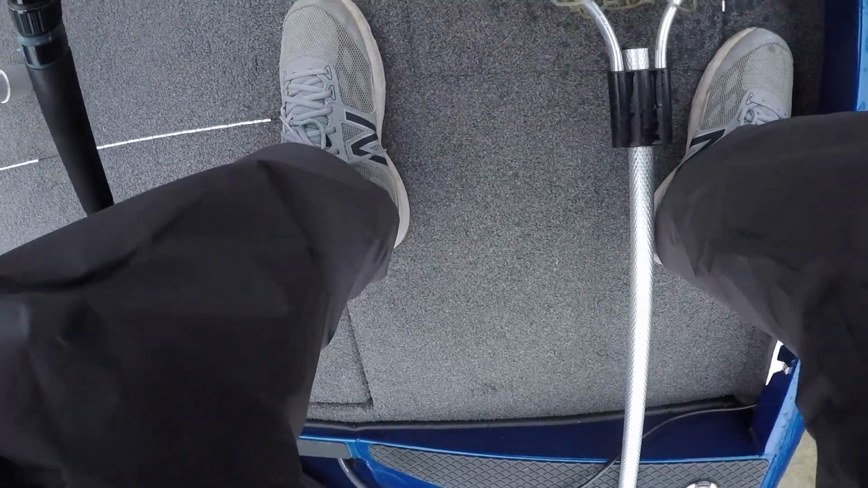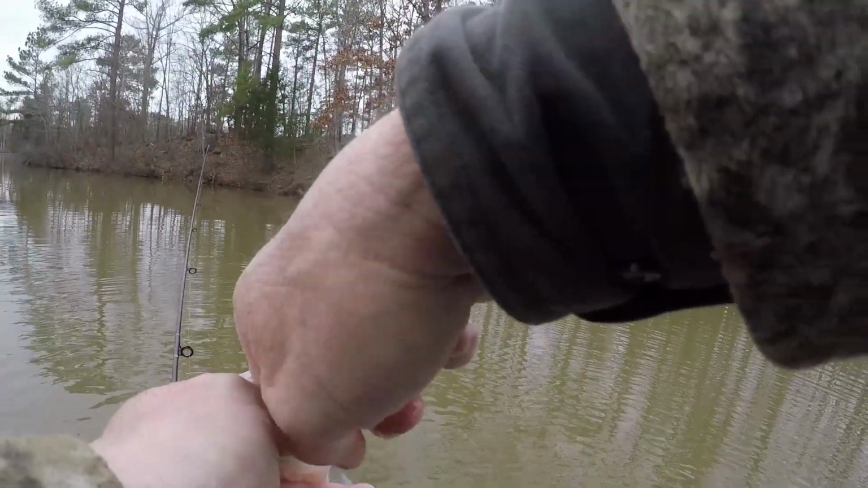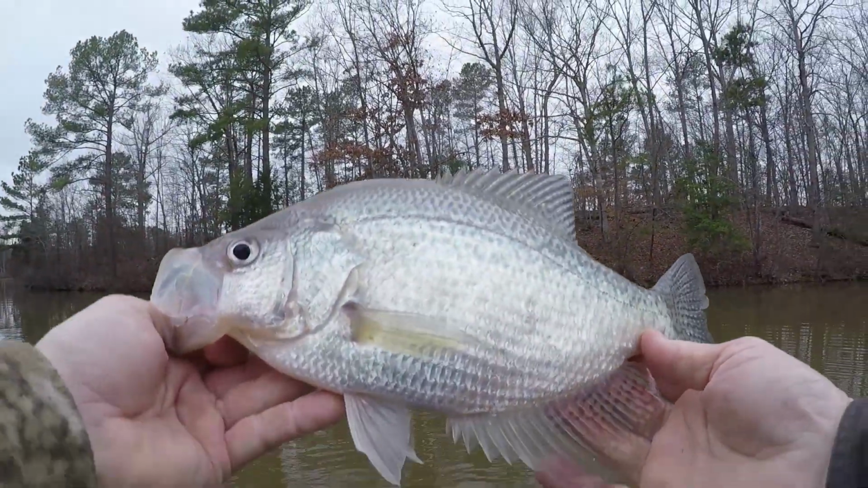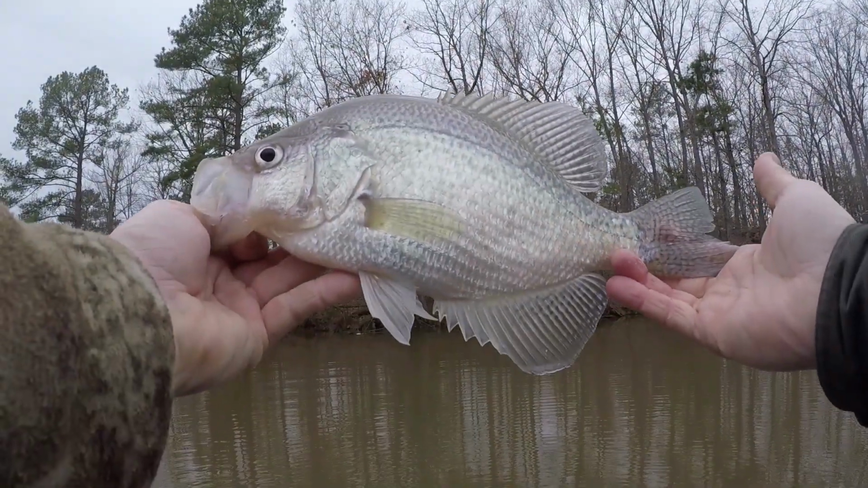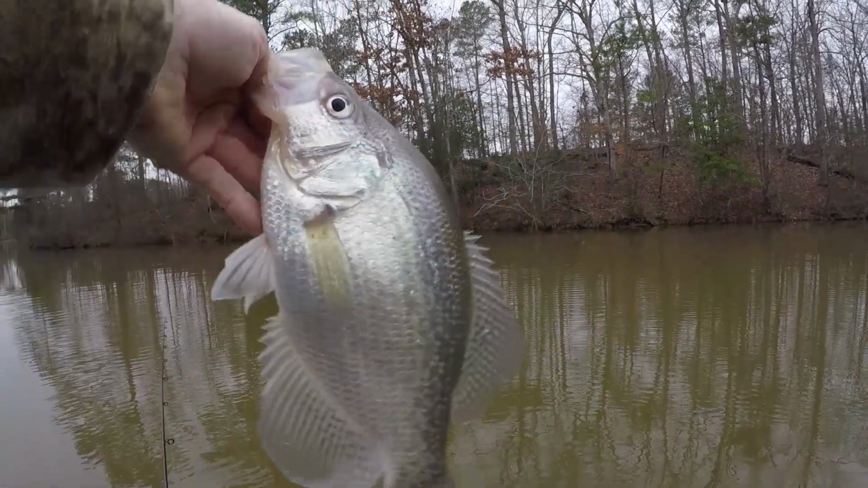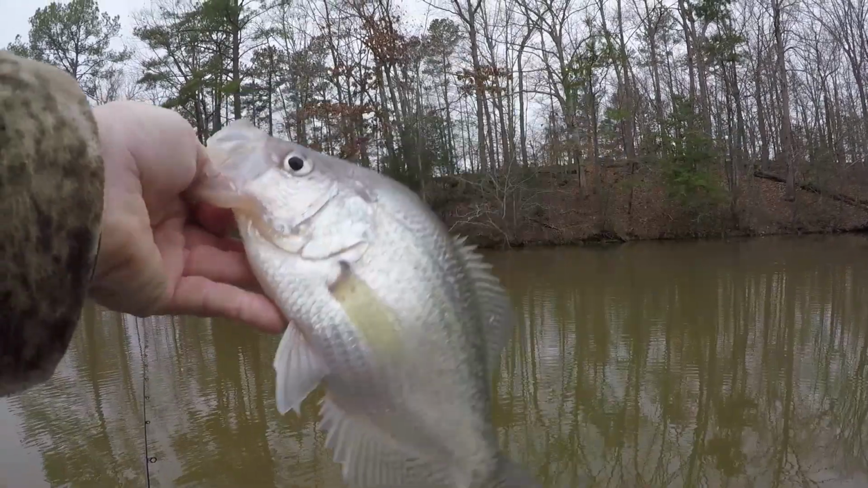Oh, baby. Great. I seen you, big boy. Oh, and you wanted it too. Got it. Oh my gosh. What do you think, guys? Let me bring his tail right here where you can see him. What do you think? Isn't that a nice one? He's 15. Whew. What a pretty fish.